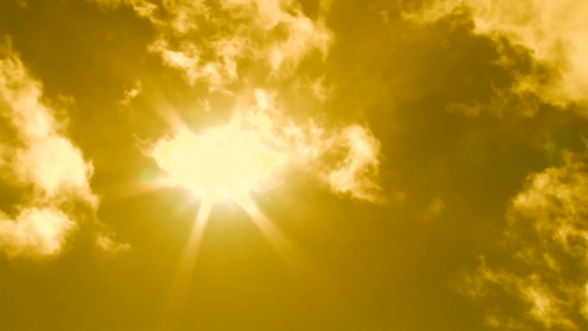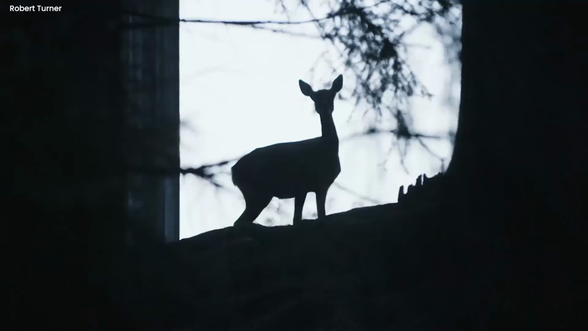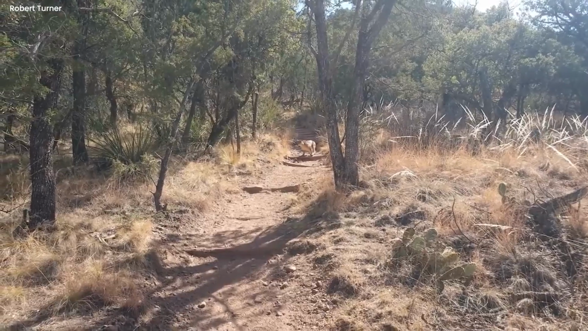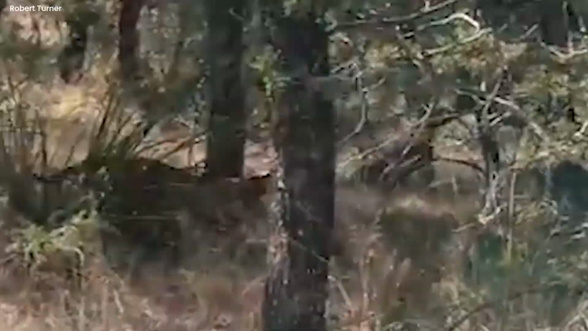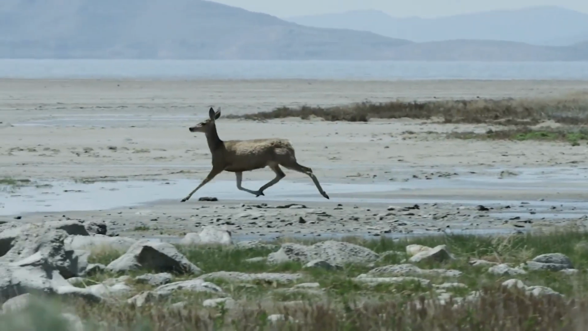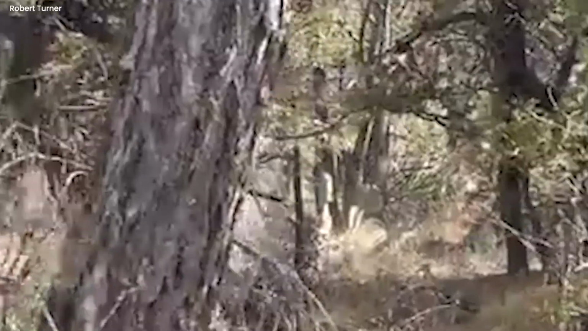Terrifying mountain lion chase. One sunny day, a man was recording a video when he saw something really scary. He caught a mountain lion chasing a helpless deer on camera. The lion came out of nowhere and stared at the deer, then suddenly ran super fast to catch it. You could feel the fear in the air as the lion chased the deer. The man was so surprised and scared that he couldn't move as he watched this intense and scary moment happening right in front of him.